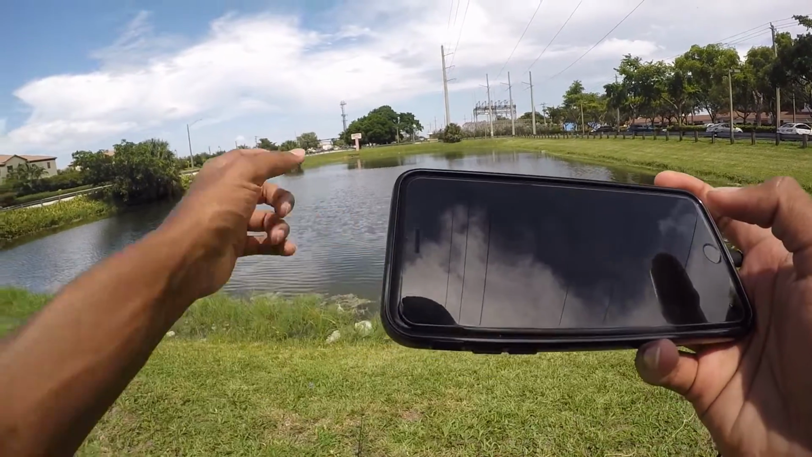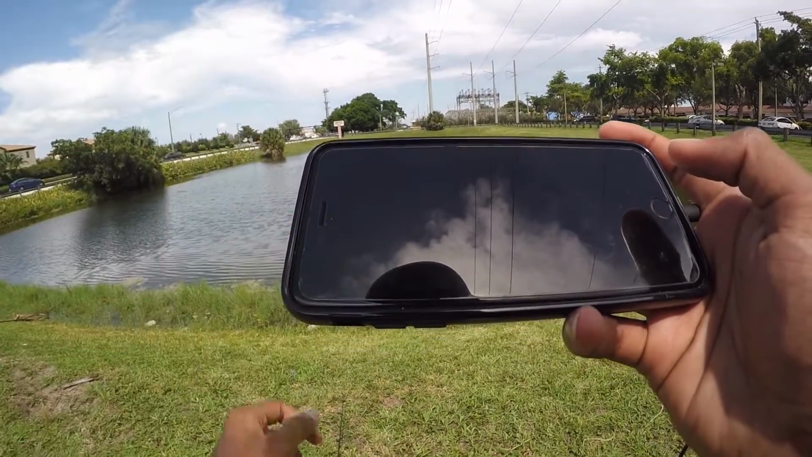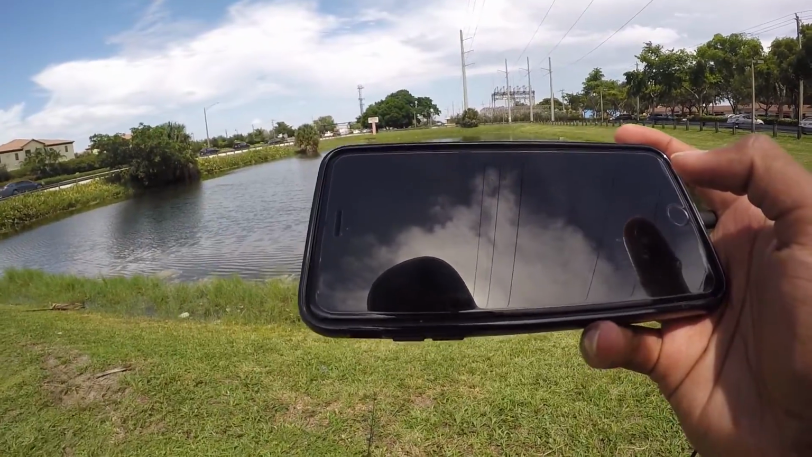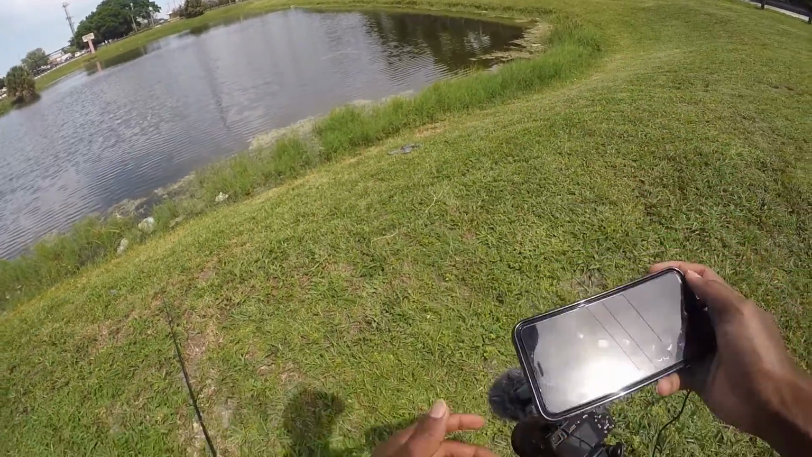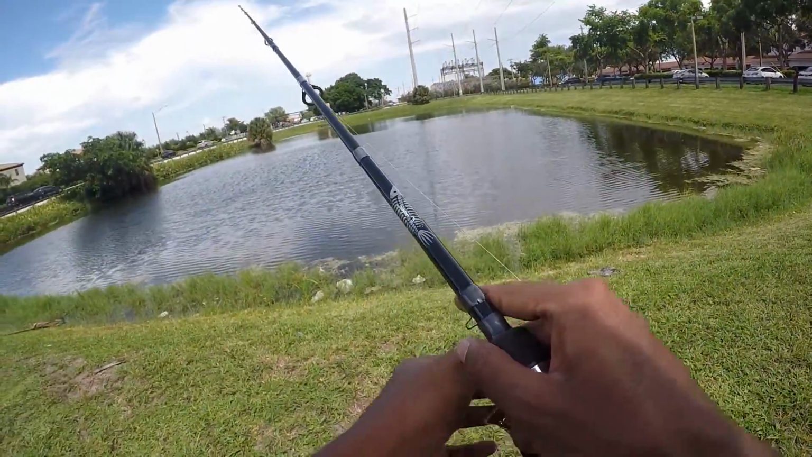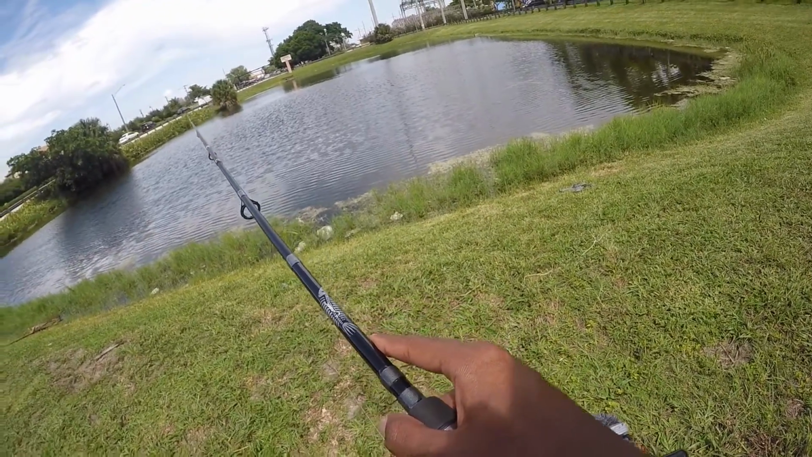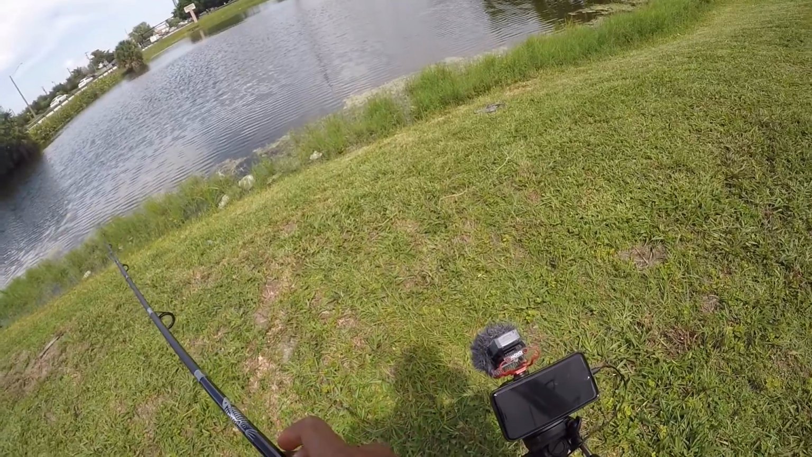We're not marking any fish yet, but when I cast it in that corner there, it was marking a lot of fish. Oh look, something just blew up right there. That is pretty cool that you could see where the fish are at. It's marking the fish. So we're gonna reel it up. Let's see. All right, it just marked the fish sitting in.